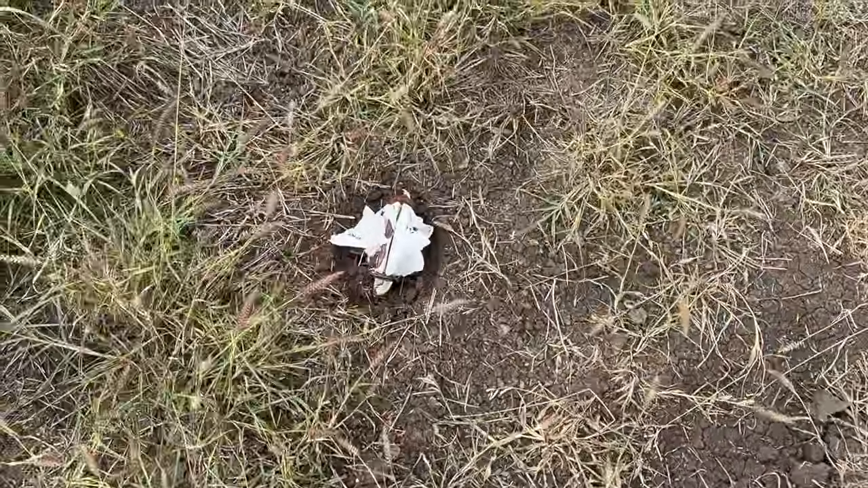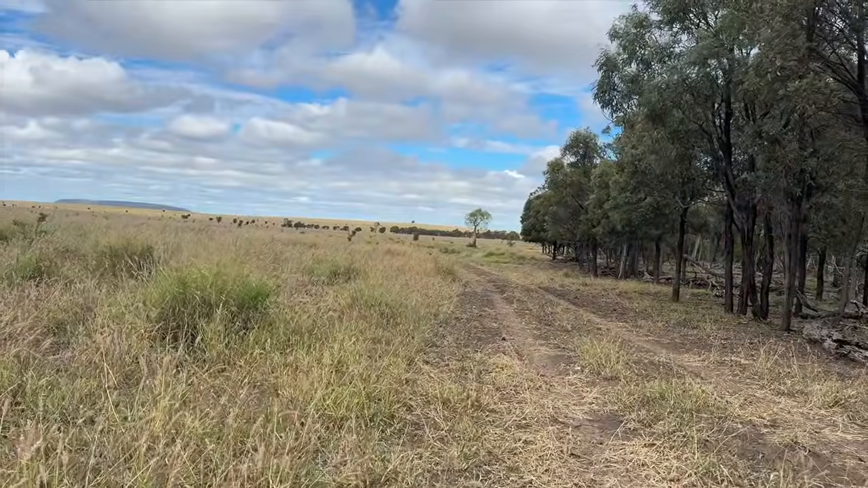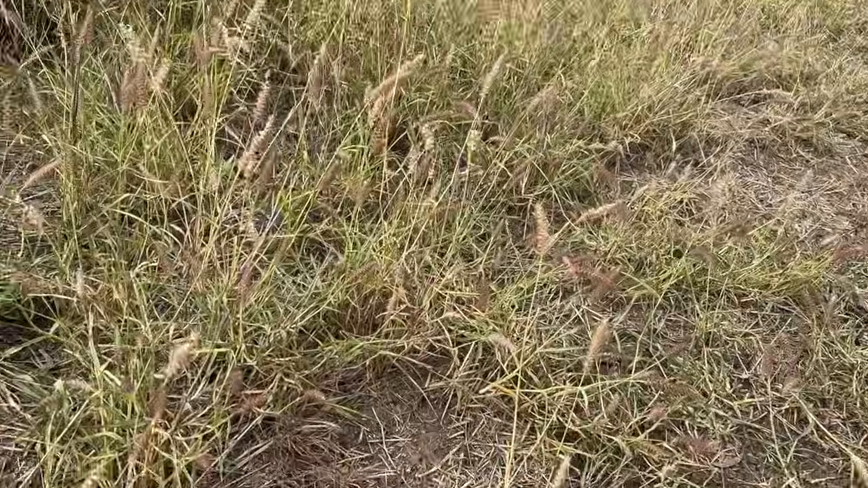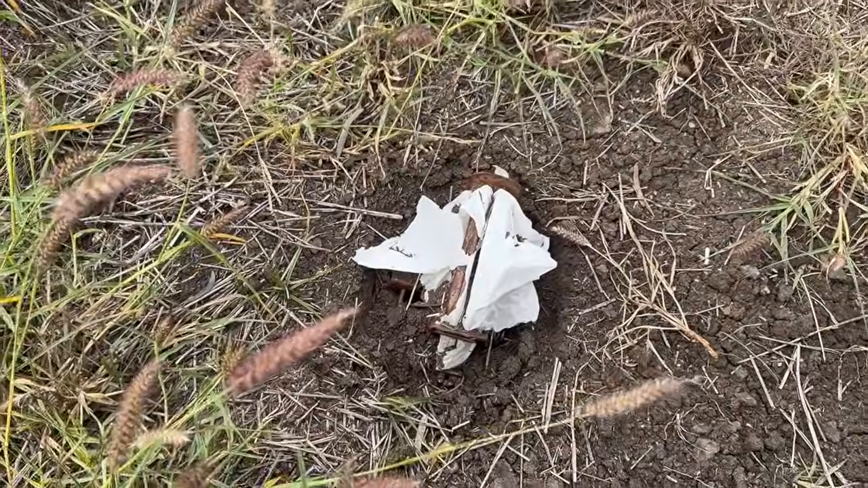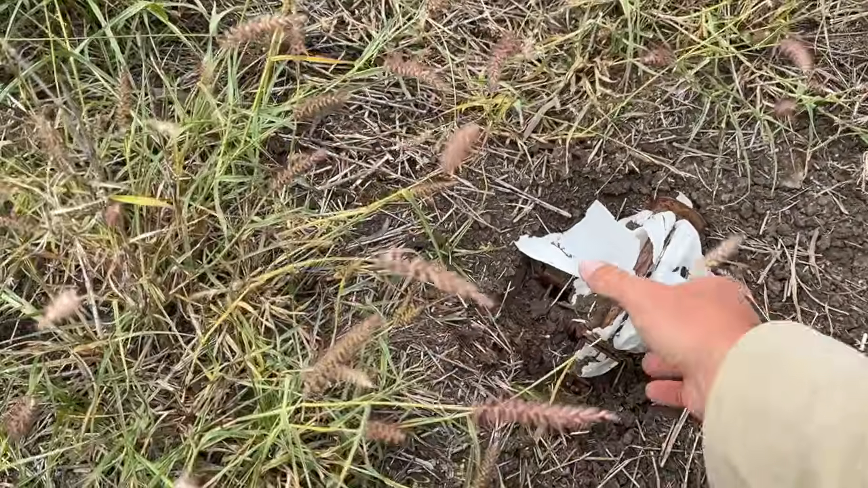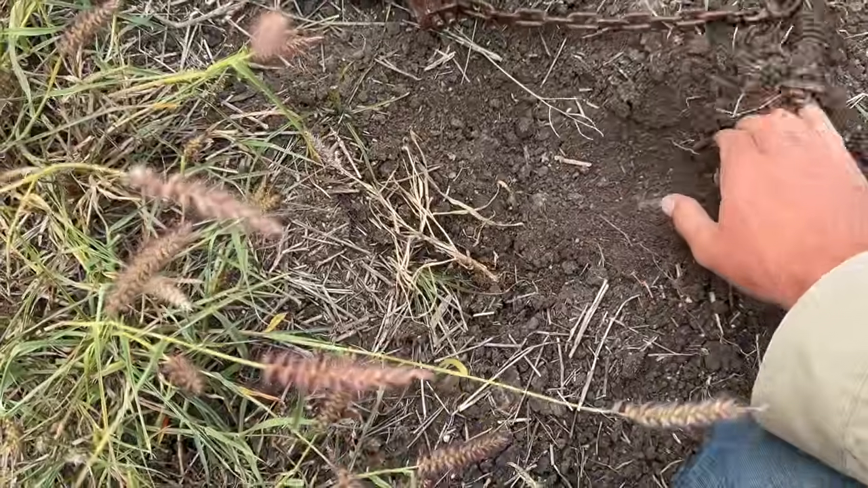I'll just come along here, we've got this trap here that's been set off. The other one up there I reckon is still good. Camera's on it, I'm going to leave the camera there, but I'm going to pull this one up because there's been nothing along here in the last week that I've had them set, so rather than wasting time setting them every day, checking them every day.